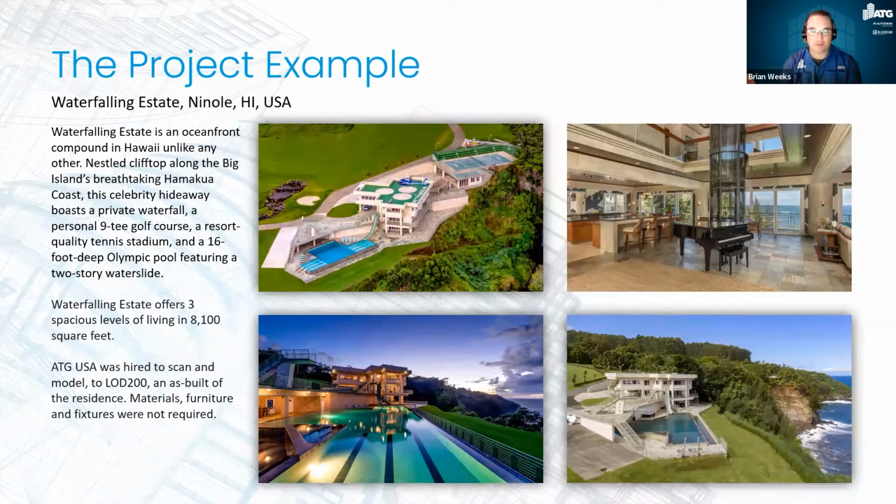And then once we had the reality scan, we pulled that in and modeled it. Now the client only paid for the LOD 200. So at the beginning of the presentation, when I start showing you the BIM model, I'm going to show you the BIM model as it was delivered, which was no materials, no furniture, just simple Revit out of the box, walls, doors, windows, etc.